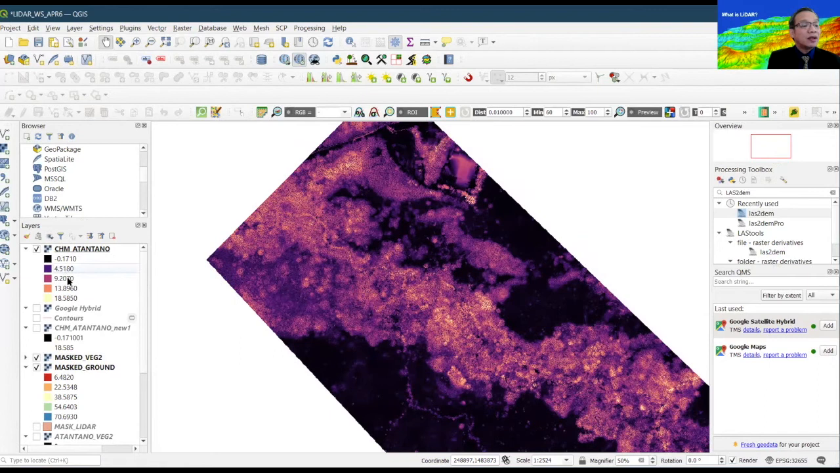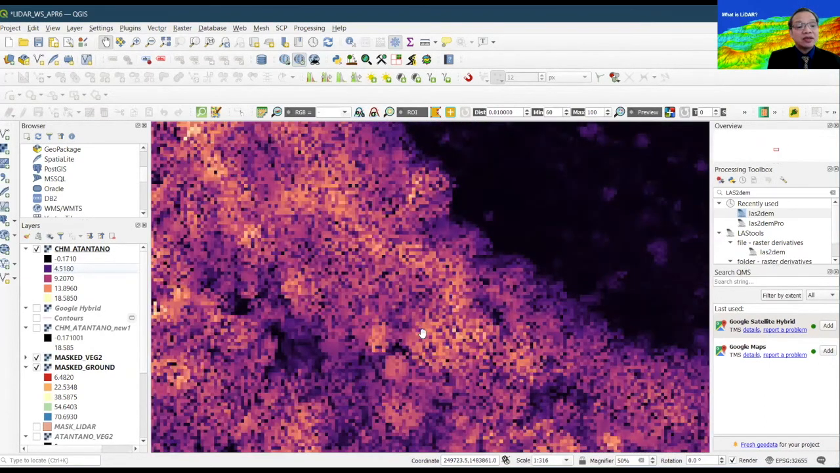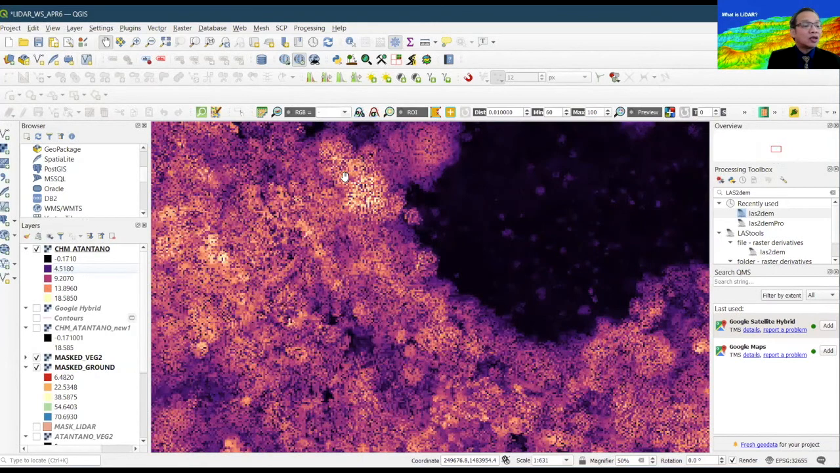And the highest trees, which are in yellow, these yellow areas here, are sort of the highest trees in that image. It's around 18.5 meters. Do you see that legend on the left side of your screen? This is basically information about the heights. Do you see that?